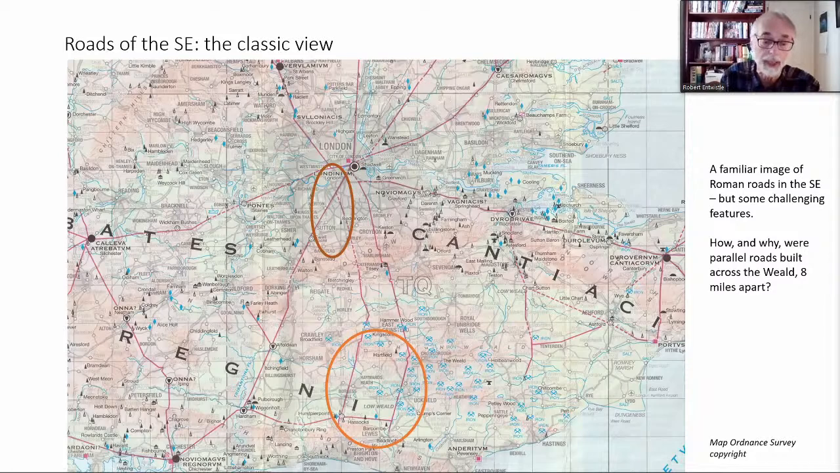We can assume perhaps that Roman surveyors wouldn't make things hard for themselves just for the sake of it, if they didn't have to. The least we can say, looking at this, is that there seems to be a level of organised planning that perhaps isn't otherwise evident from a glance at the map.